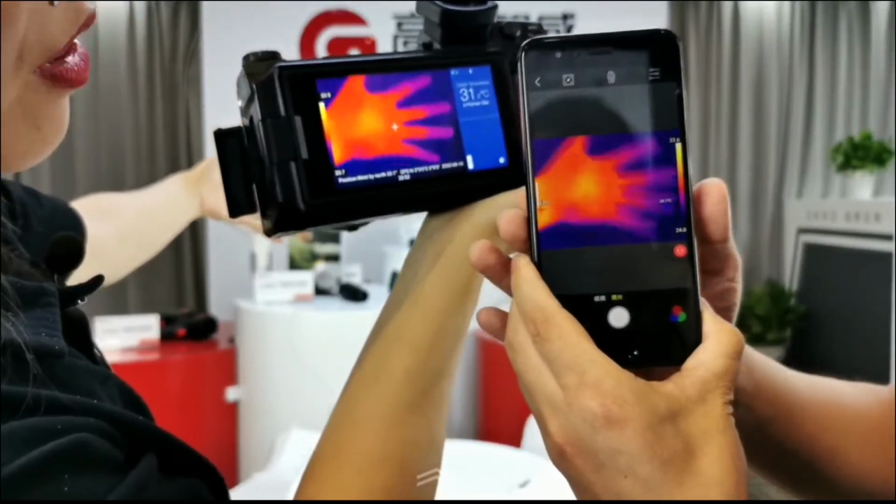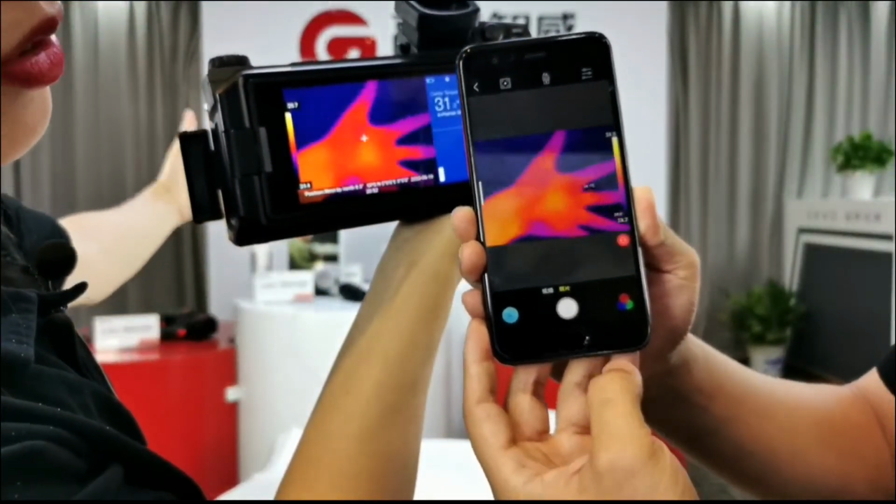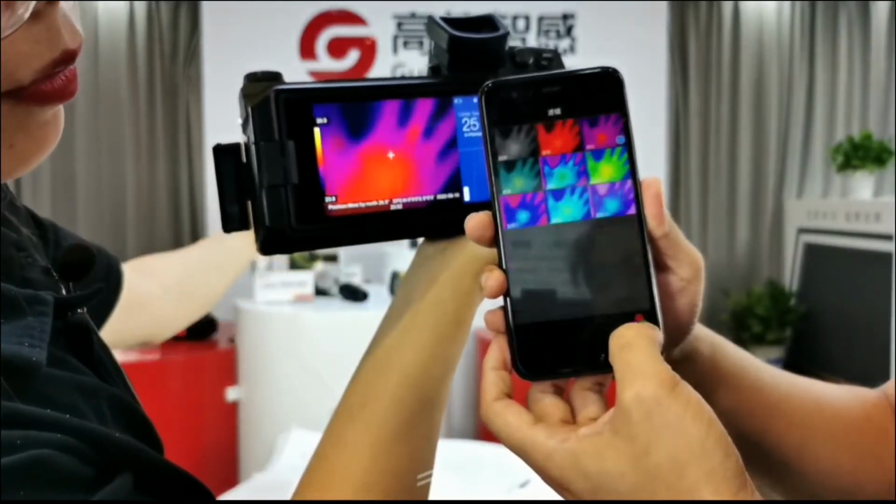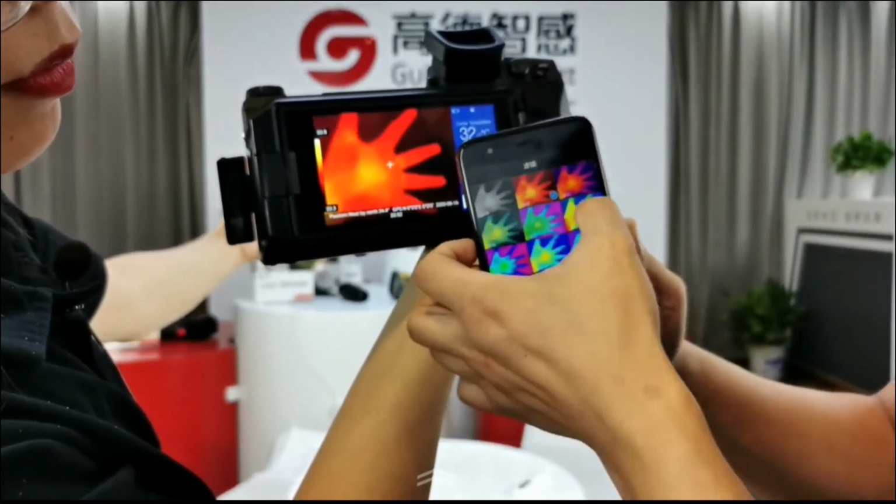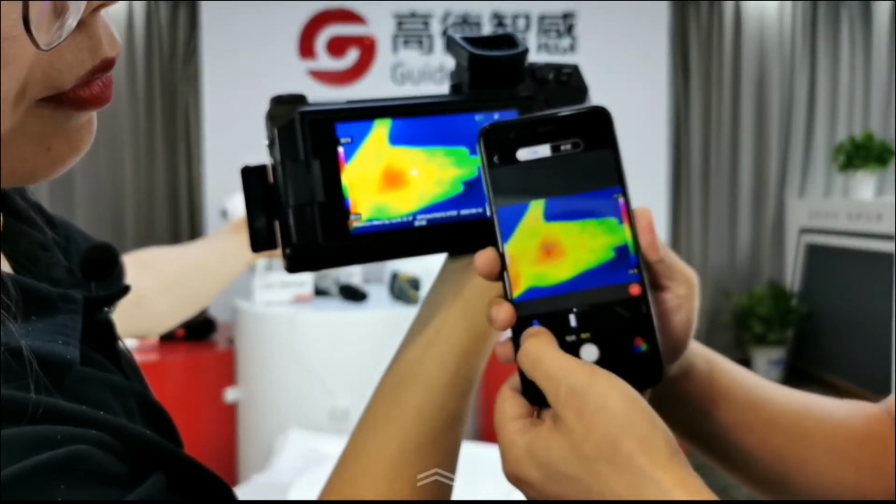It's the same from the camera and the phone. And you can control the camera from the smartphone. So you can see, for example, you can change the palette here. You can change to different colors, which is the most popular one. And you can do it like the camera can do.